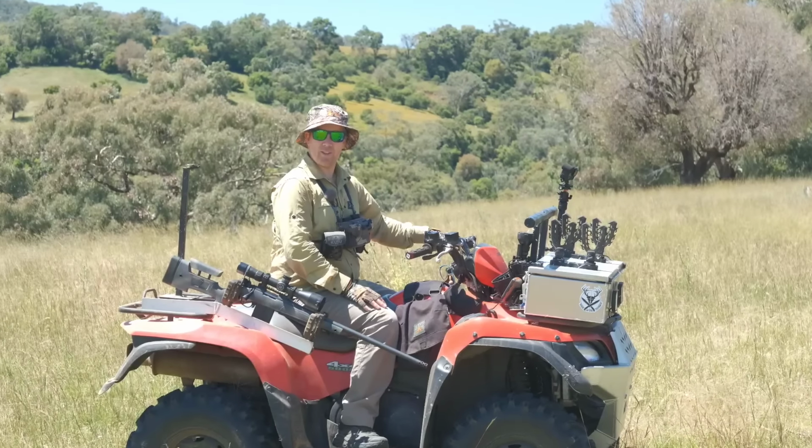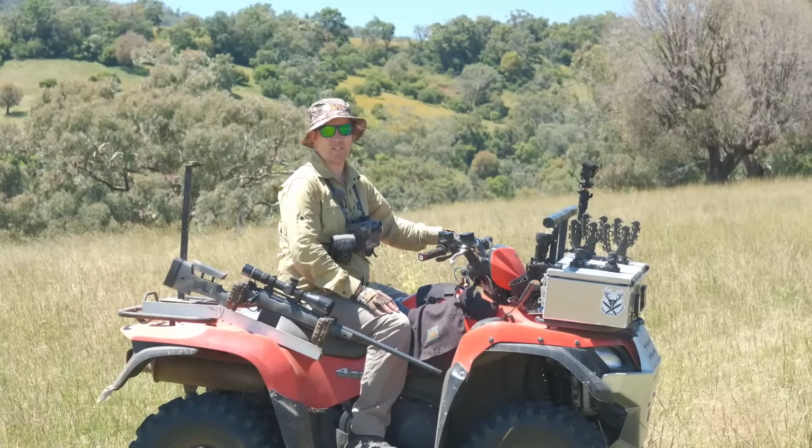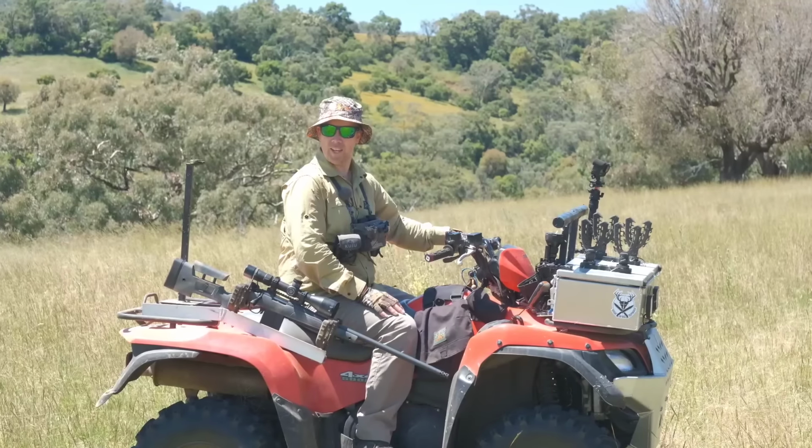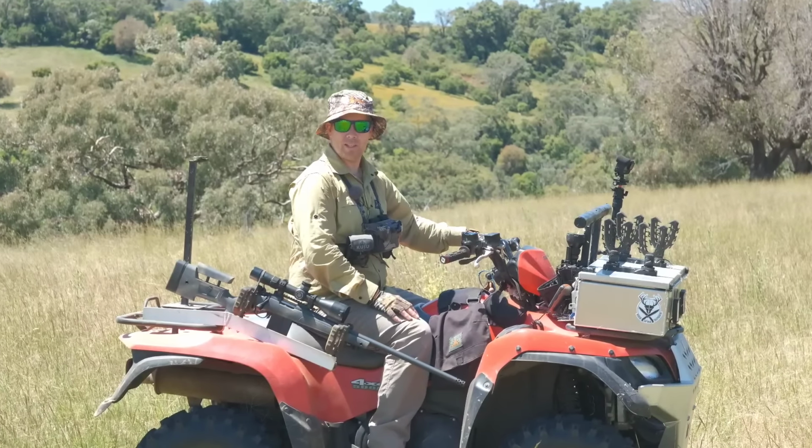Well, that worked out all right. A couple of goats on the deck and they're near a track. That's the tricky thing with this. It's not just point and shoot. You've got to get animals down that you can actually get to make it worthwhile. So we'll go and grab them, continue on our way.